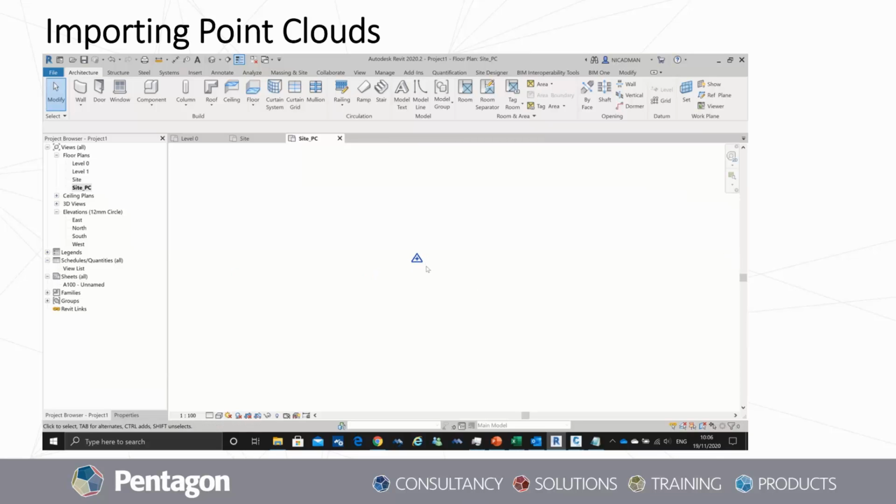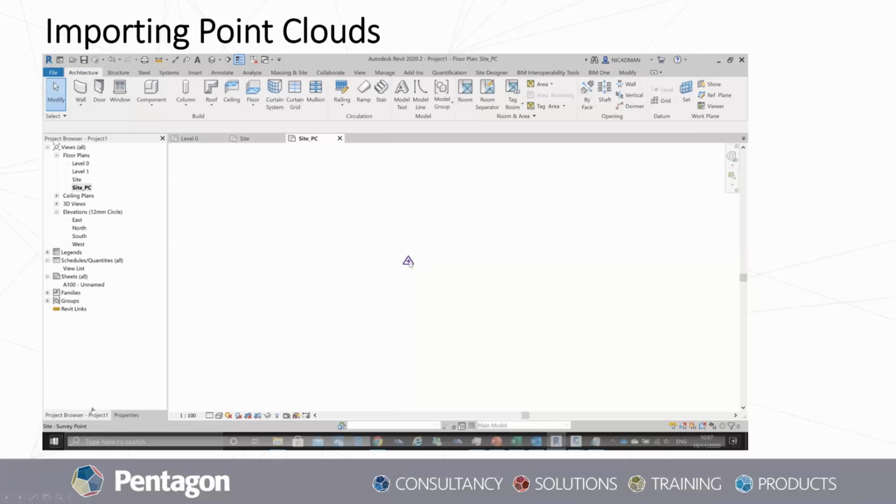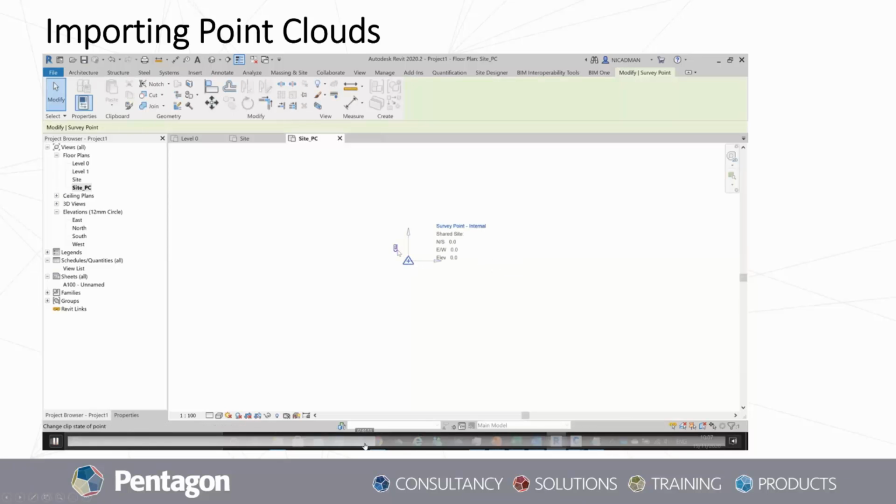Okay, so what we're going to do is use our data that we took from Civil 3D in the notepad to set our survey point at the correct location. Now, I've noted it down here. What we're going to do is unpin our survey point within Revit. First of all, actually, I'll just rewind it here to show you.